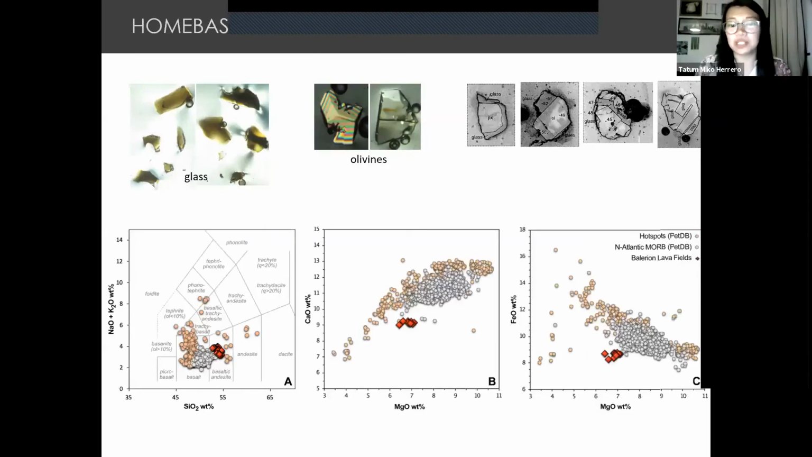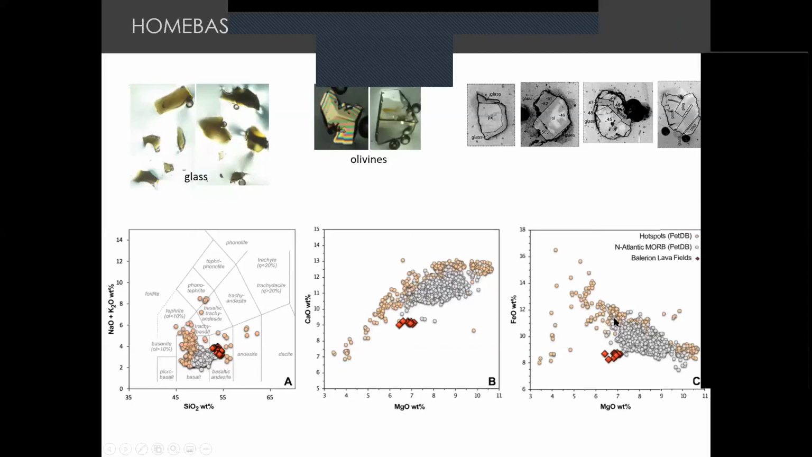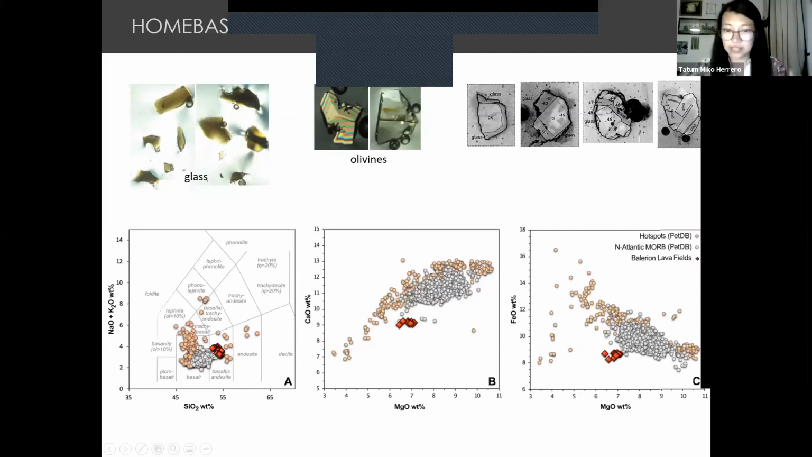The red diamonds are our data, and this is just to show you how different they are from what normal seafloor volcanism geochemistry would be. These white dots are from the mid-ocean ridge nearby, and these orange dots are from hotspots. And our data is not within that cluster. That means that something different happened to them. They went through a different process before they came out as lava flows or as rocks on the surface of the seafloor. And it's not a typical type of volcanism that we would usually expect.